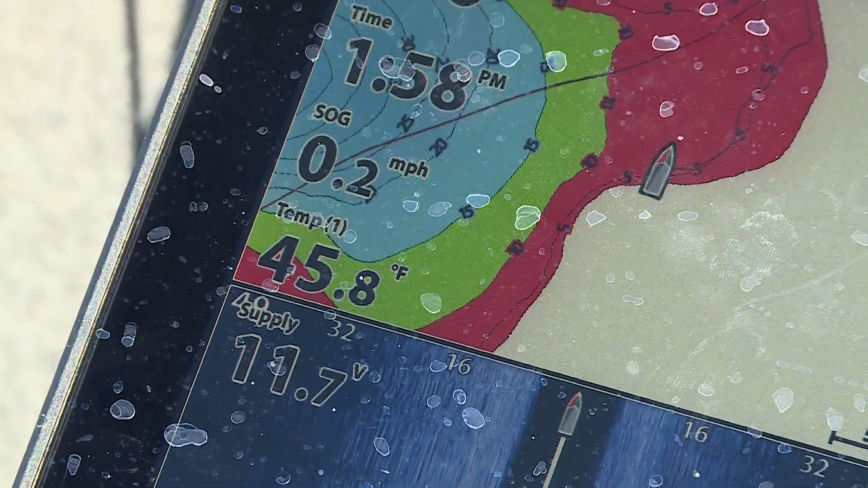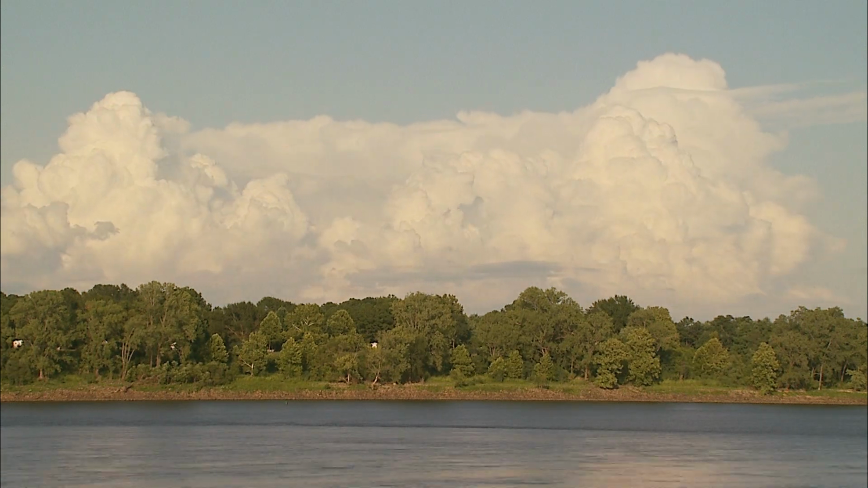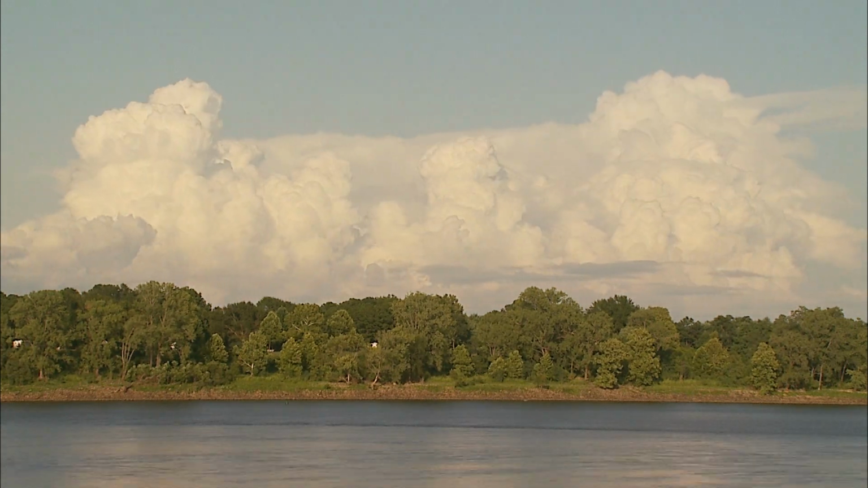Warmer water can certainly concentrate fish, and depending on some of the weather patterns going on, you might only be able to catch fish when the water is a lot warmer than surrounding areas. Yeah, no doubt about it. There's still a lot of fish up shallow right now, but what are you doing to find fish as they move a little bit deeper?